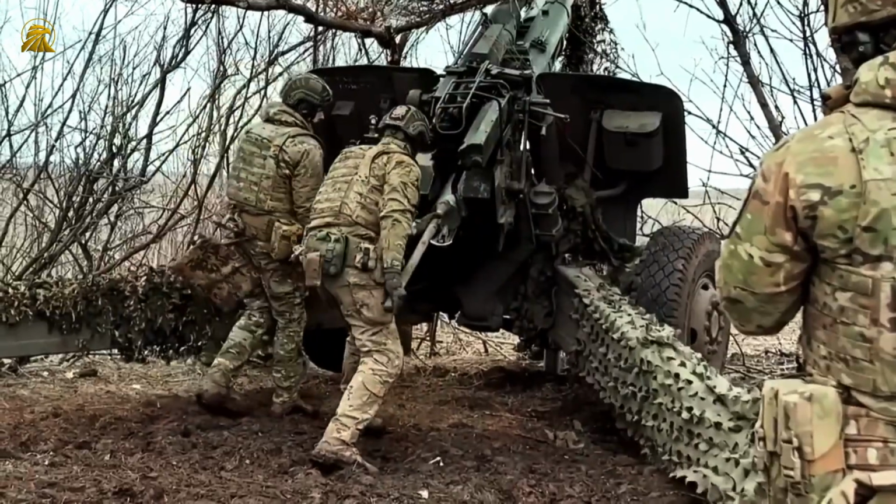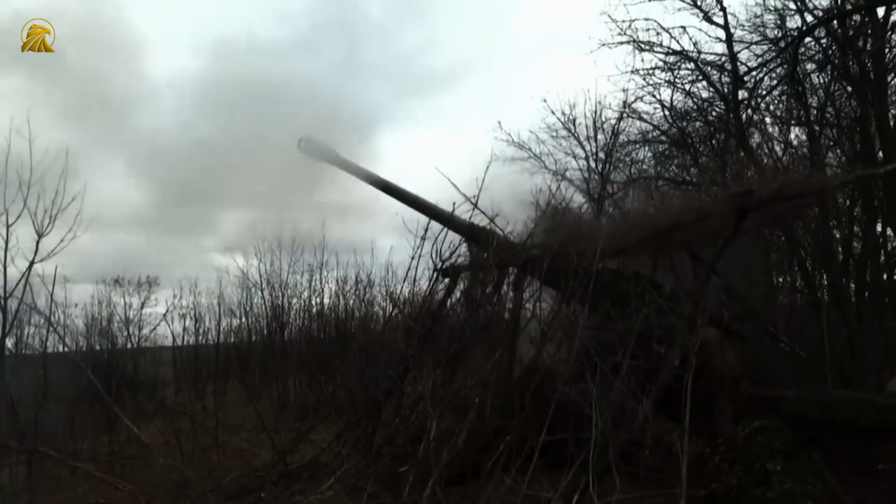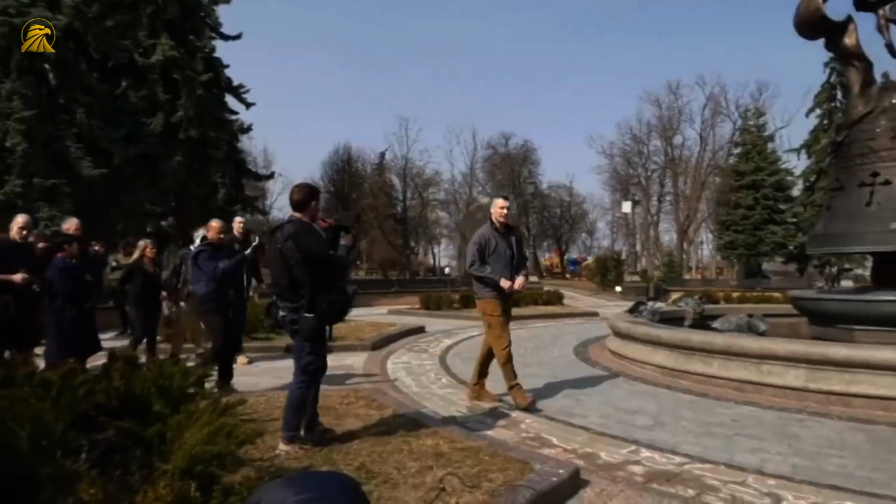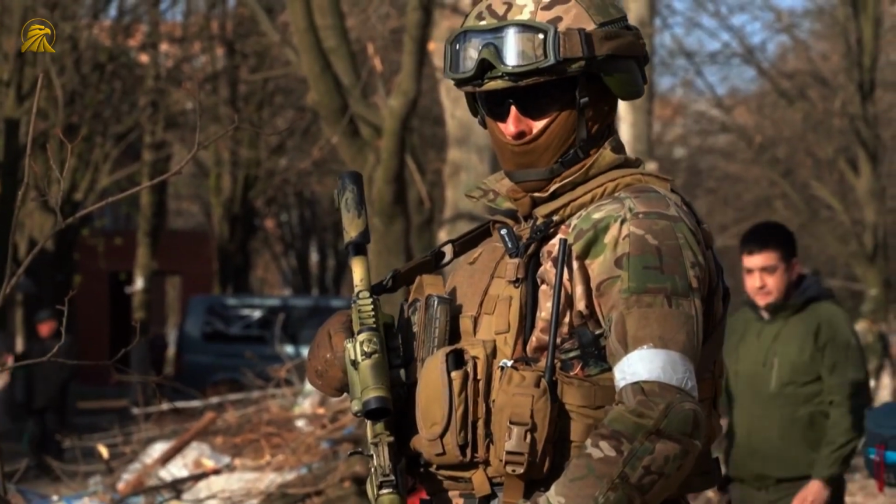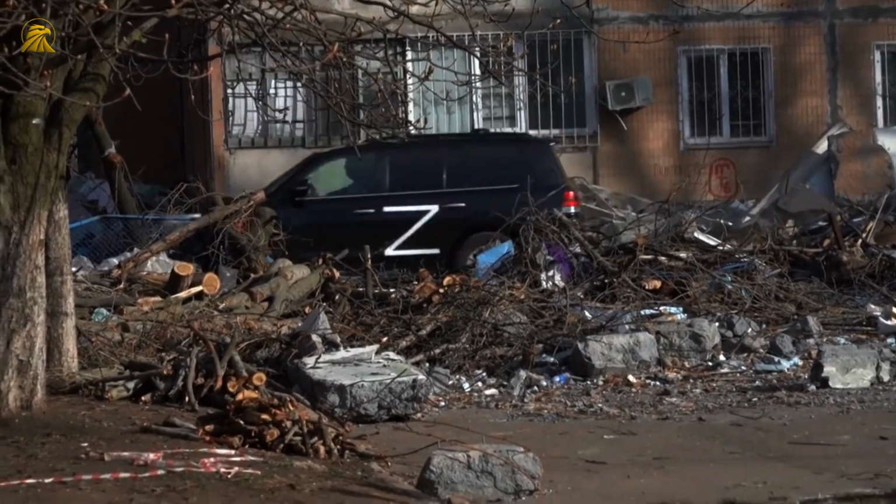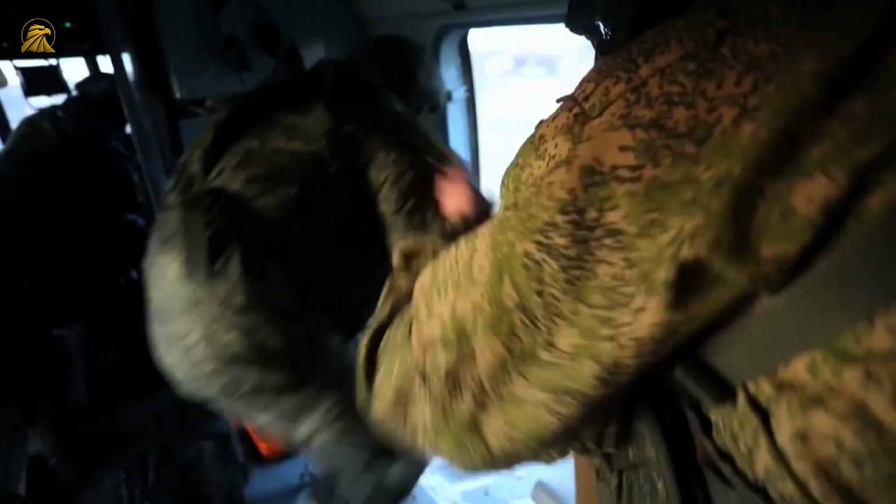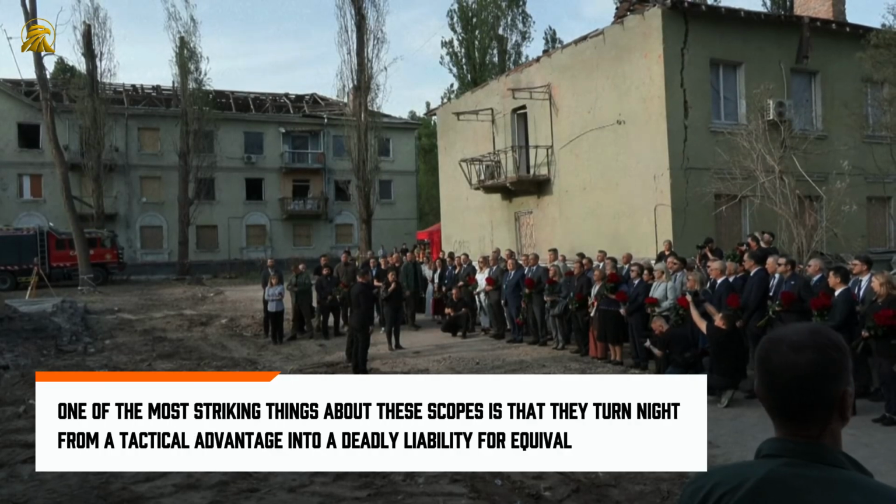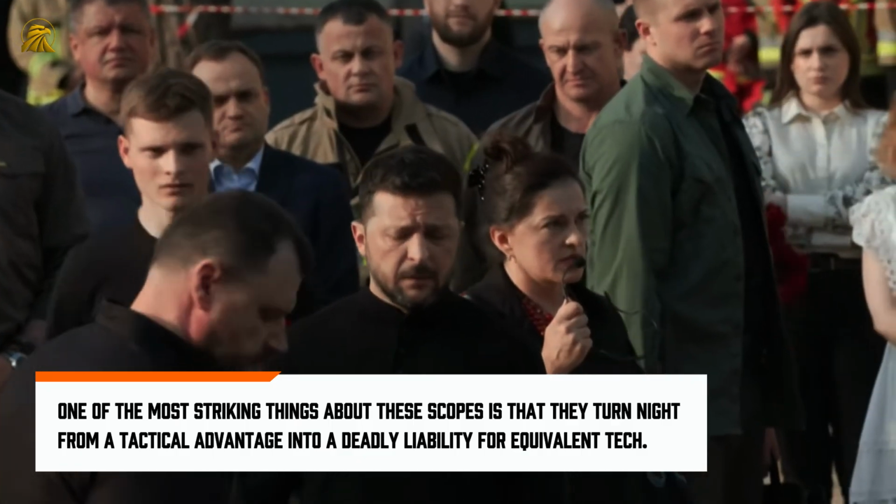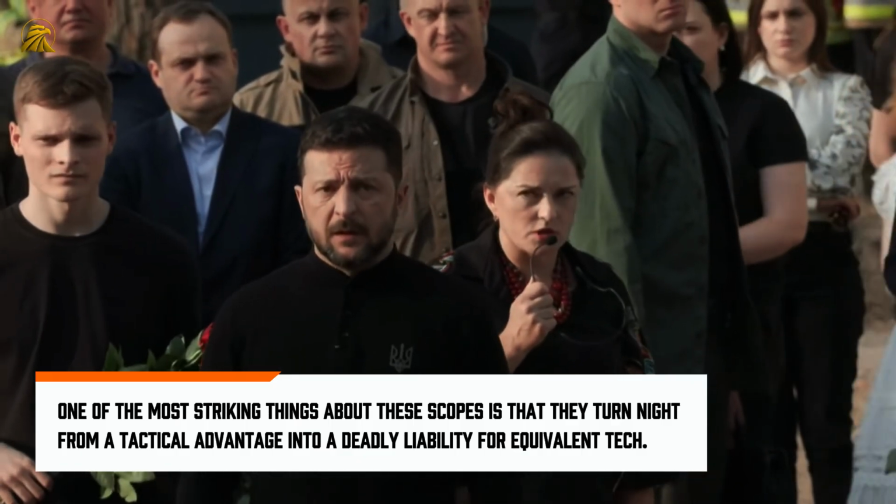Ukraine developed its own line of thermal optical gear called Archer, which has become a core piece of kit for the country's snipers. These devices can detect temperature differences as small as 0.05 degrees Celsius, which means they can pick out a human through thick foliage, fog, smoke, and even during snowstorms, conditions that would make normal or conventional night vision useless. One of the most striking things about these scopes is that they turn night from a tactical advantage into a deadly liability for anyone who doesn't have equivalent tech.